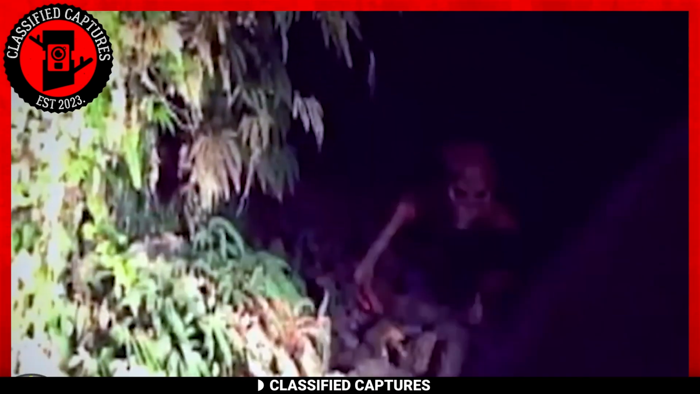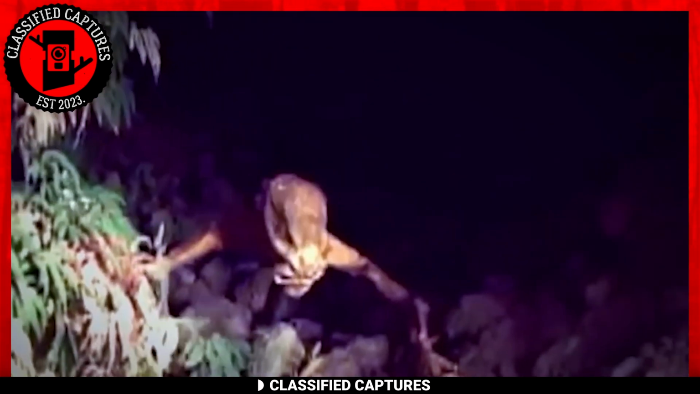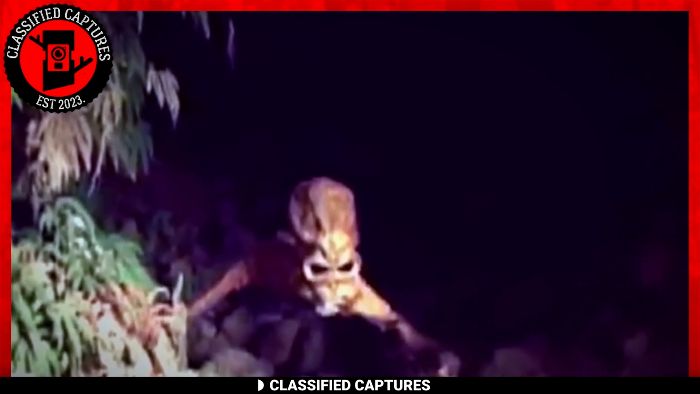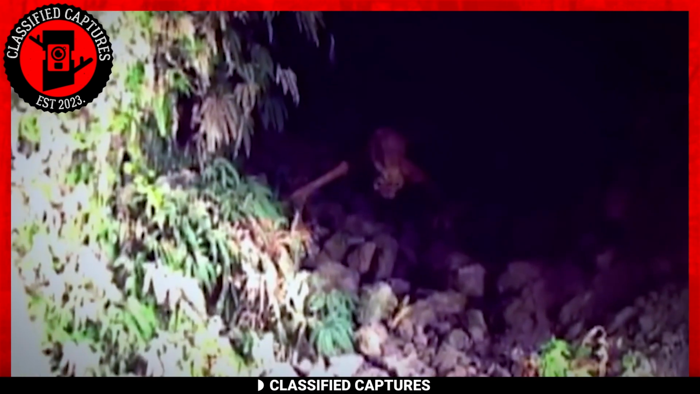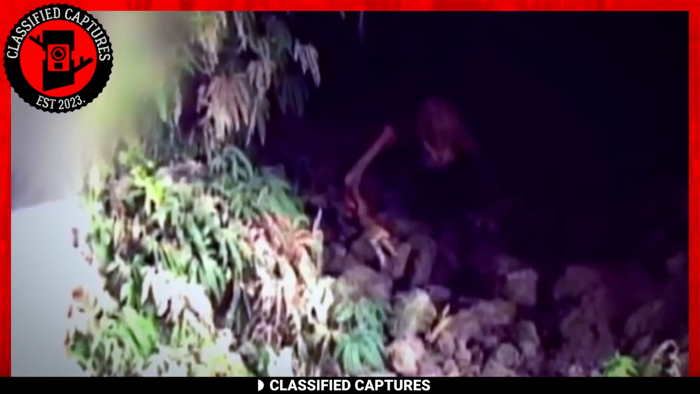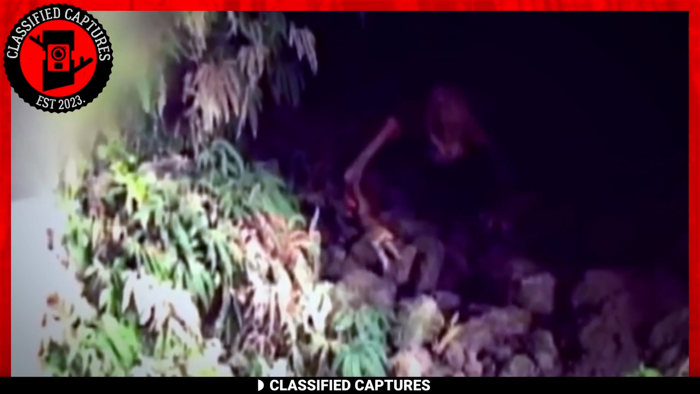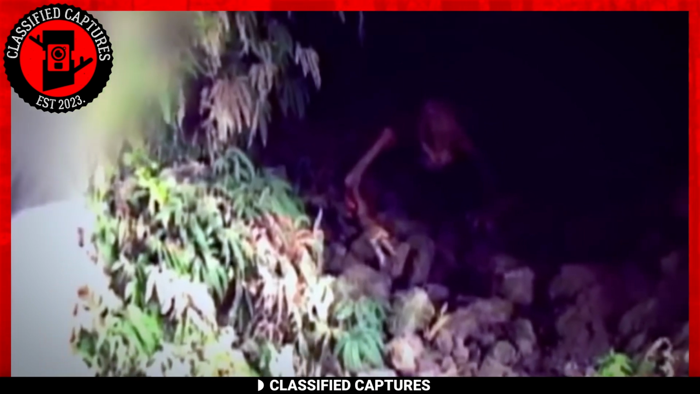Next, we have this bizarre footage of a creature crawling out of a cave in the woods. Even the experienced cave explorers who captured the footage were left astounded and had never encountered anything like it before. It appears to have the head of an octopus, though its full body is still hidden. The creature has bony arms with claw-like appendages resembling something out of an extraterrestrial realm. If this does not scream alien and extraterrestrial, well, I don't know what does.